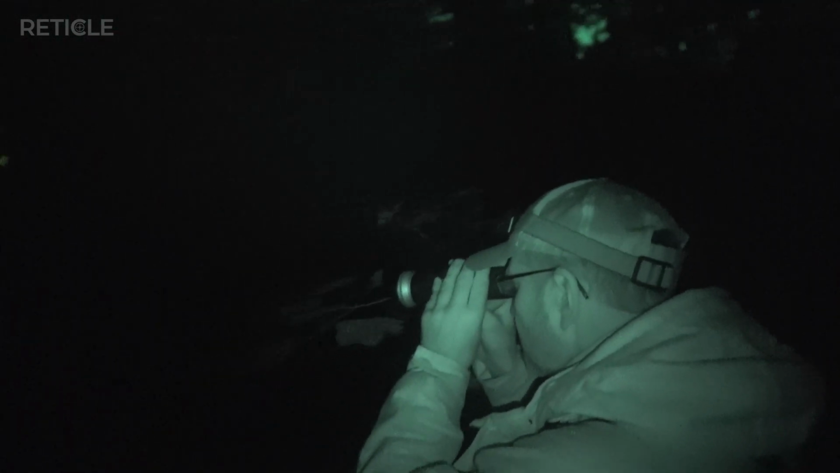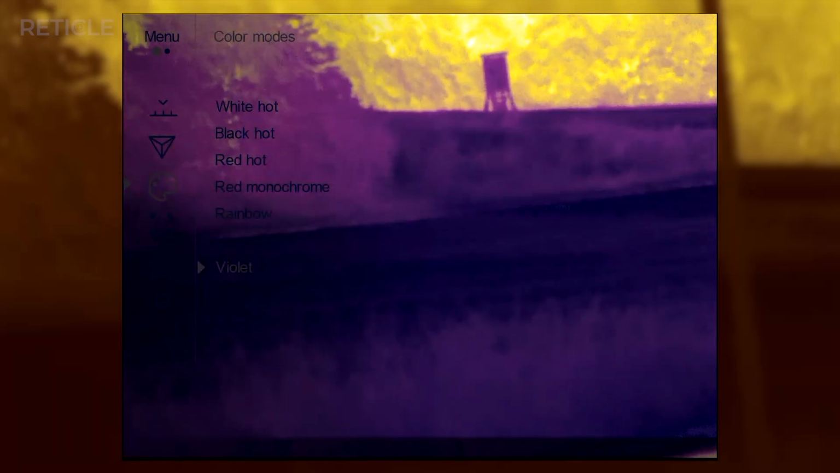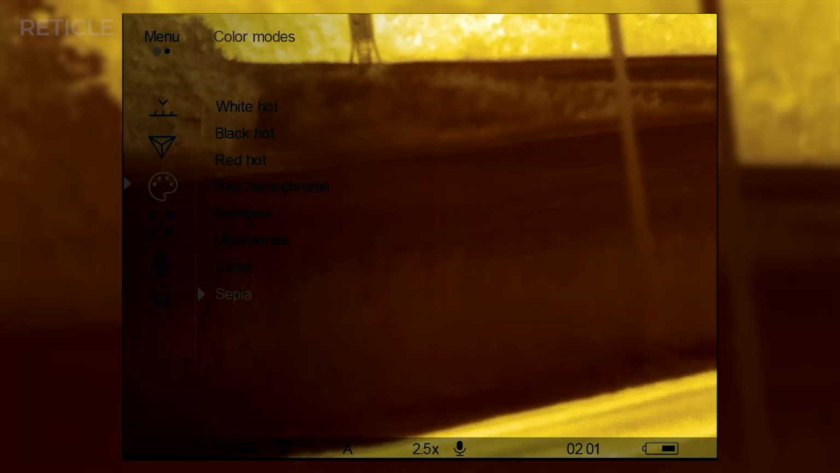Of course, it has multiple display modes, red hot, white hot, monochrome, you name it. The purple mode's a little bit flashy and I wasn't too crazy about the red one either. In the end, I went with the sepia. It's really easy on the eyes at night and doesn't cause any eye fatigue. Most of the footage I shot was in sepia mode.